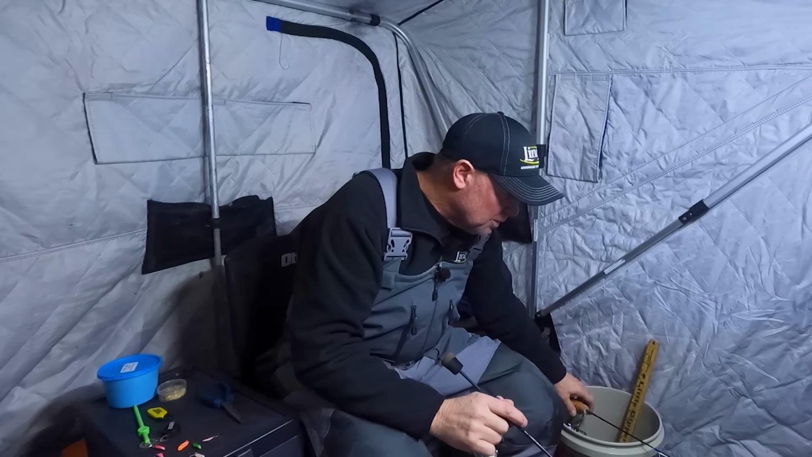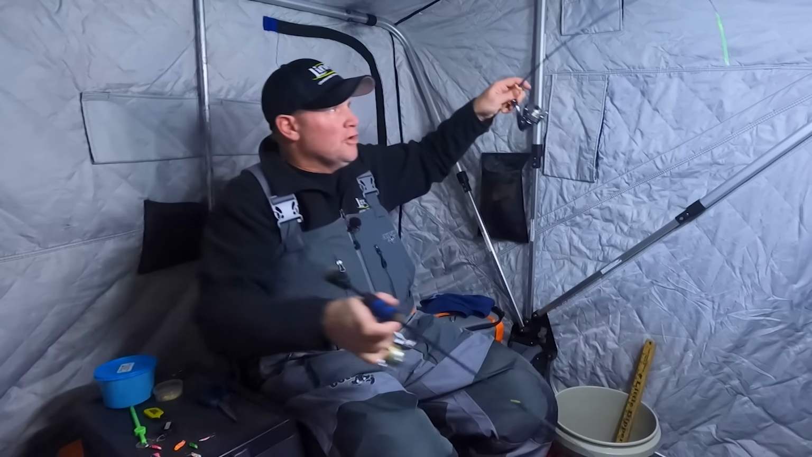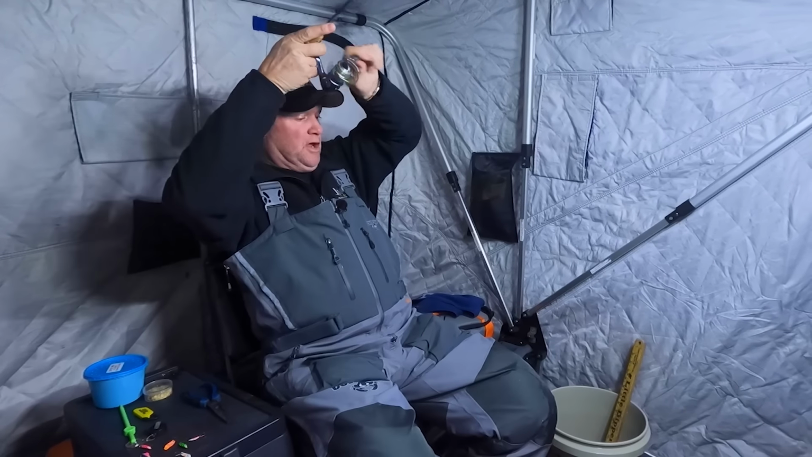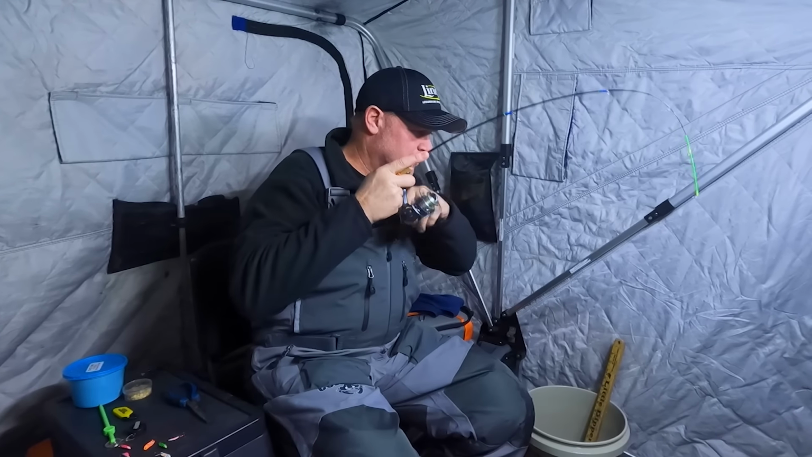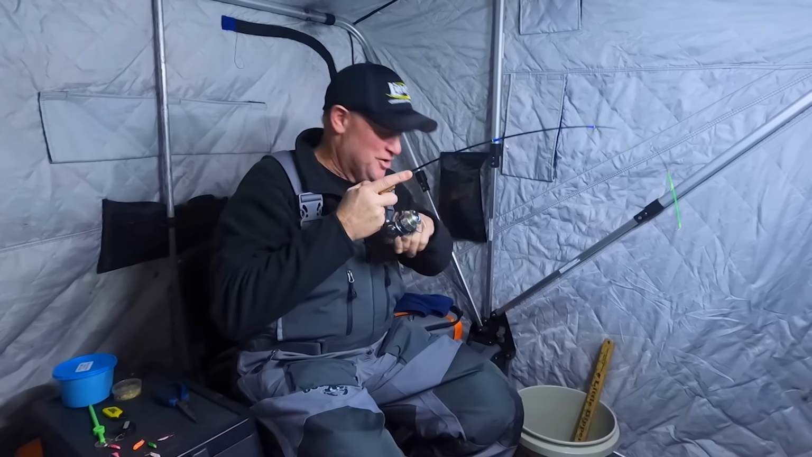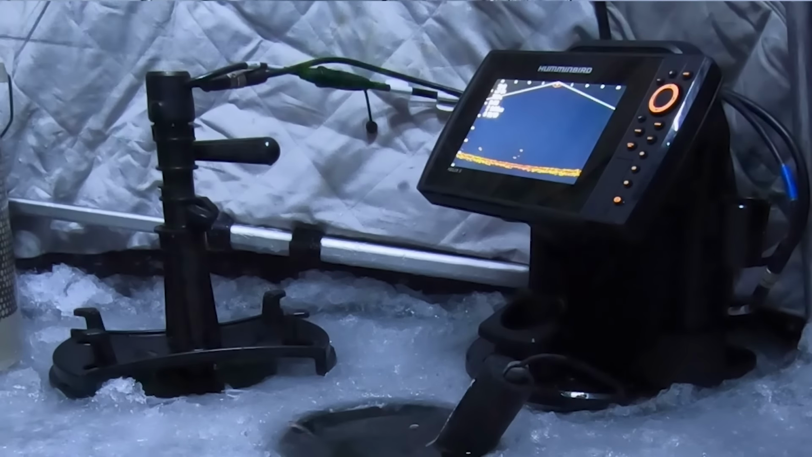Ooh, there, I got another one biting this one. There he is, got him. There's a couple of them together there. This one feels like a pretty good crappie. See him coming up, he's a pretty good fish. Two of them came in here together.